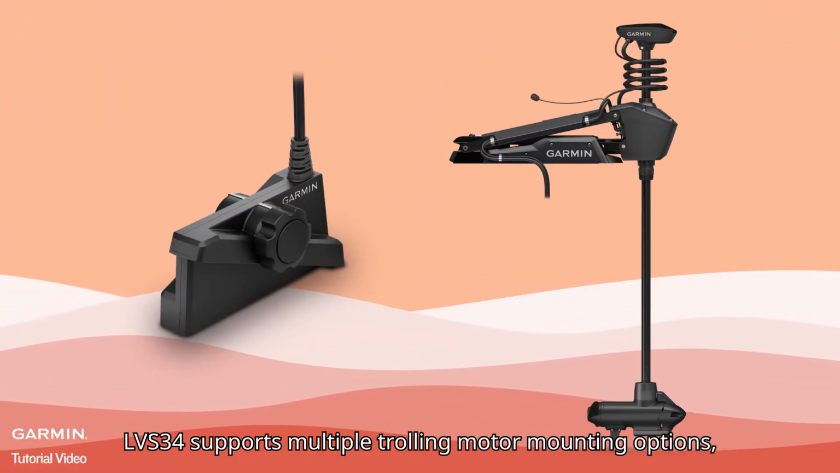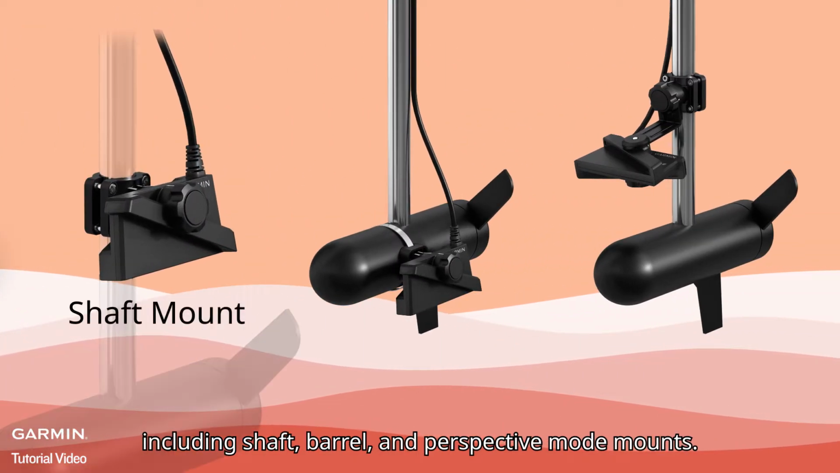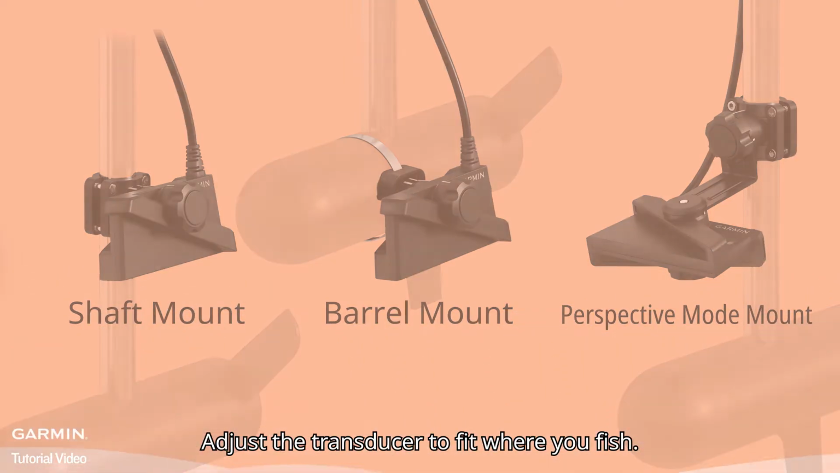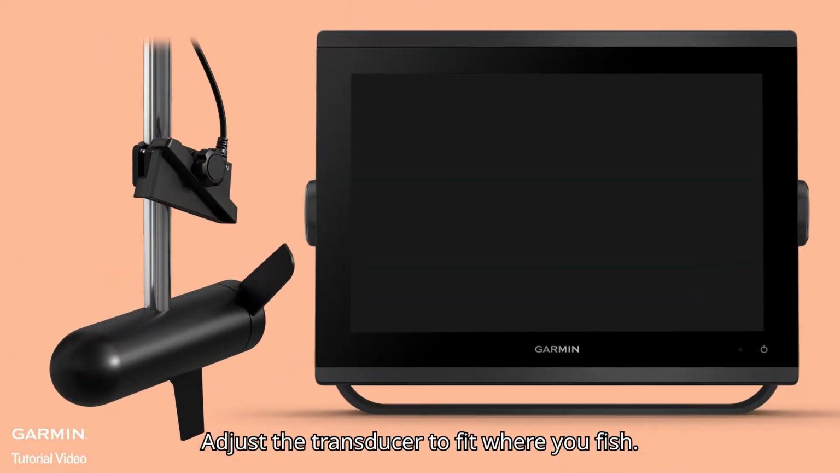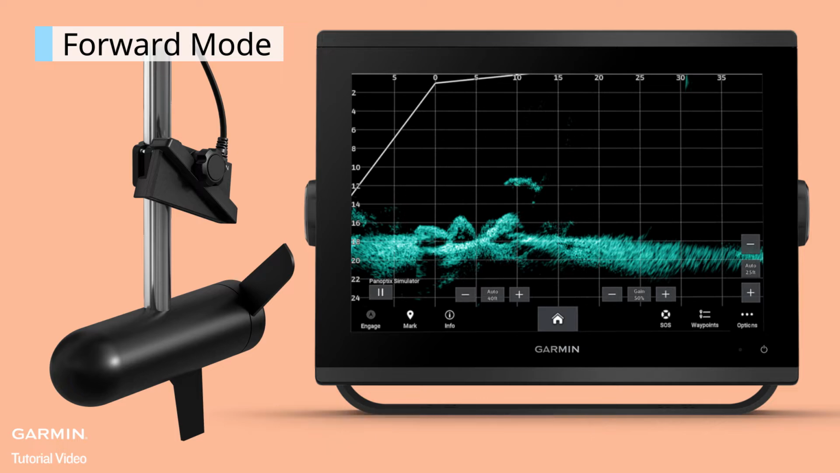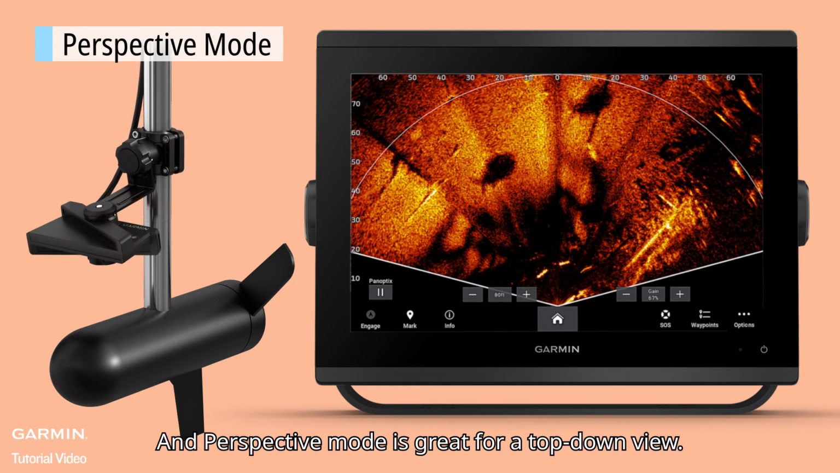LVS34 supports multiple trolling motor mounting options, including shaft, barrel, and perspective mode mounts. Adjust the transducer to fit where you fish. Forward mode shows what's out in the lower front of your boat. Down mode gives you a view of what's directly below. And perspective mode is great for a top-down view.